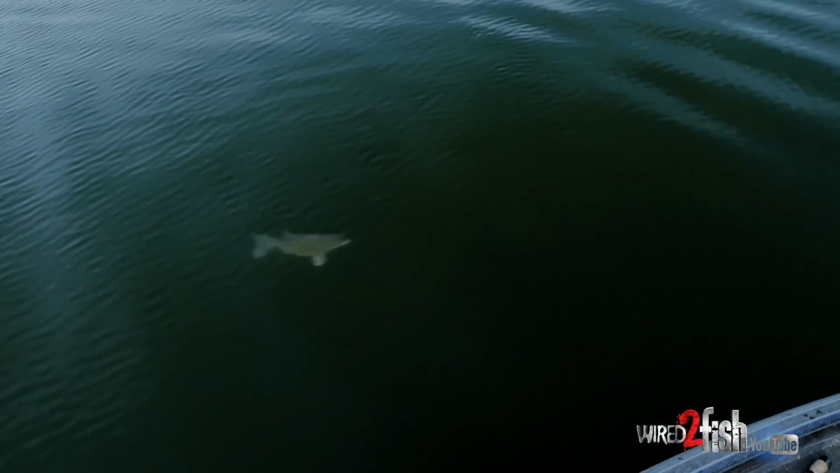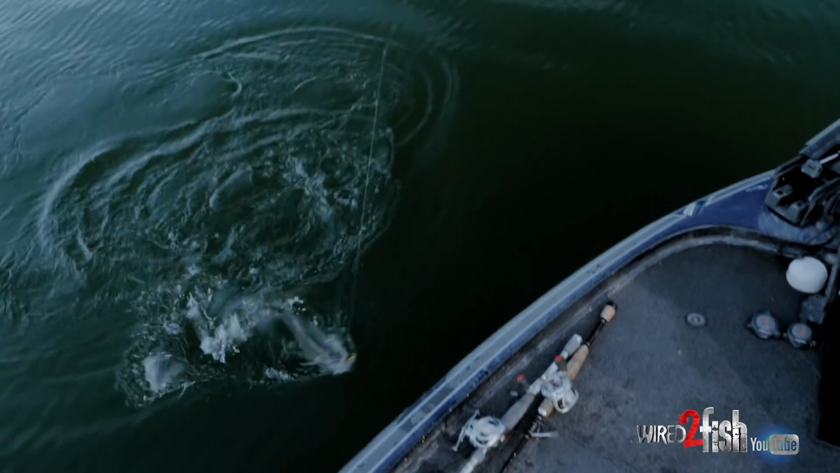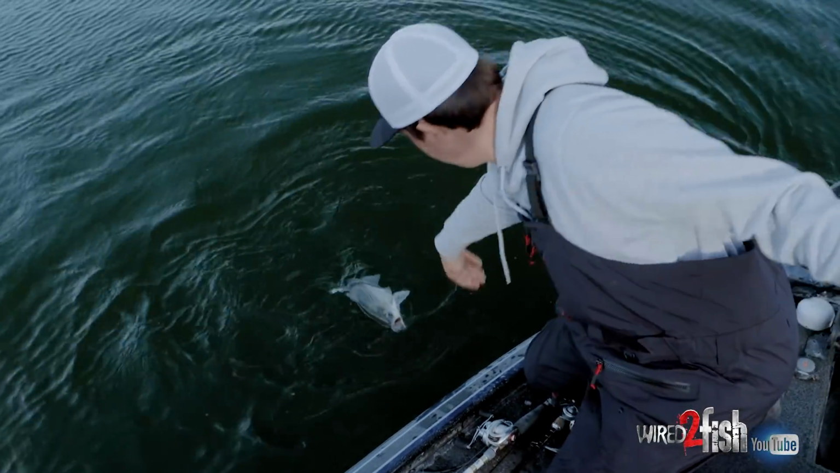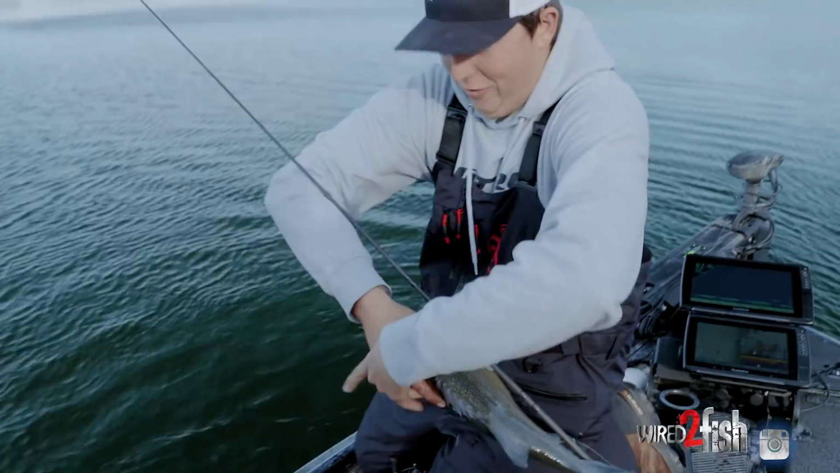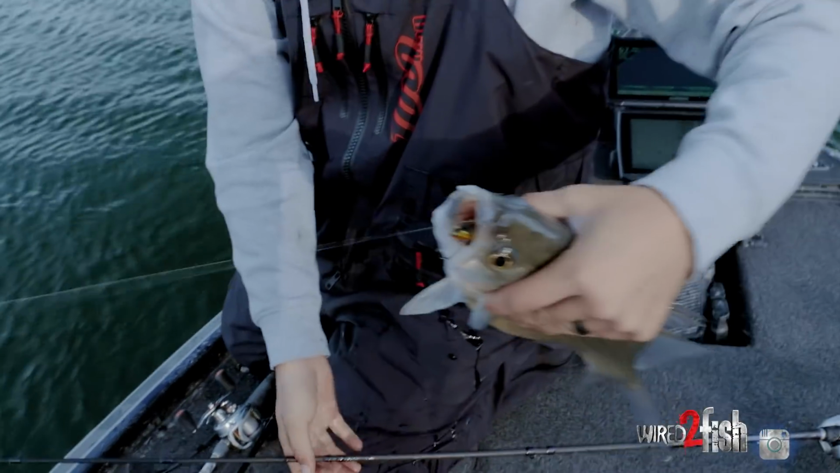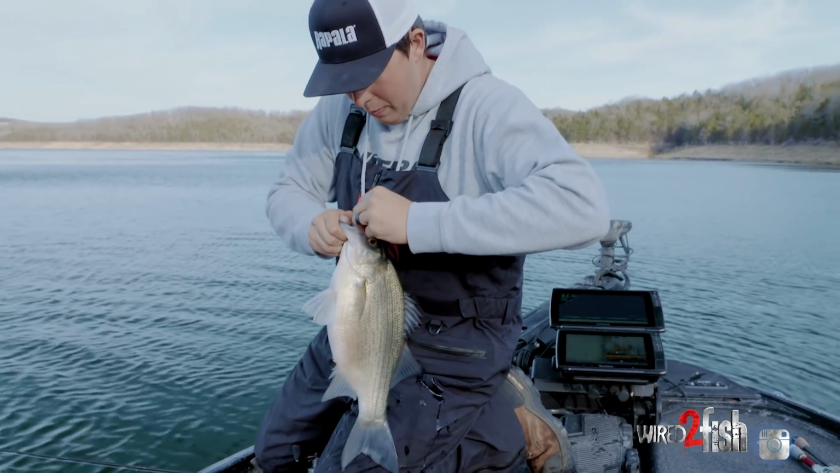Another giant white bass. You will have large ones pretty commingled often? Yep, they all live together. That flat jig in his throat. Just giant white bass.